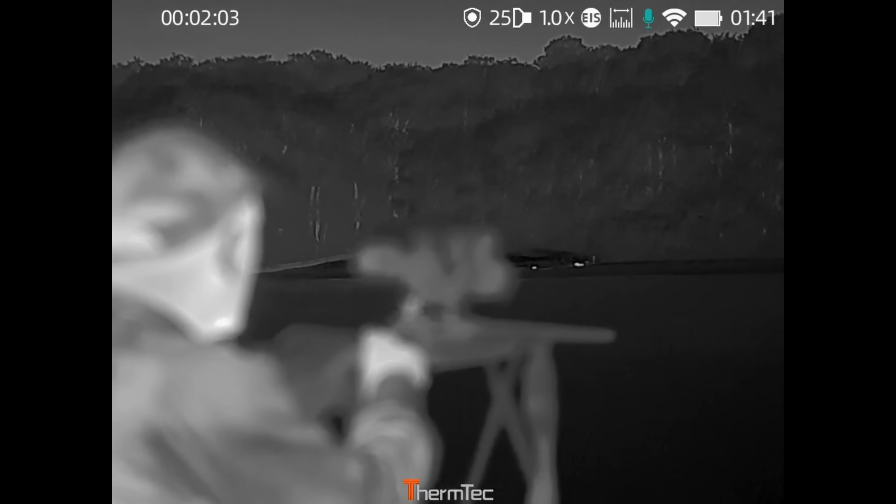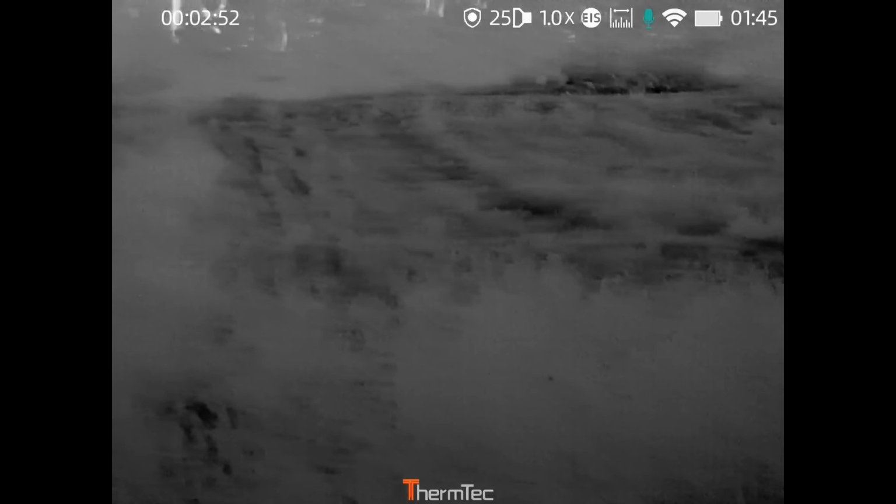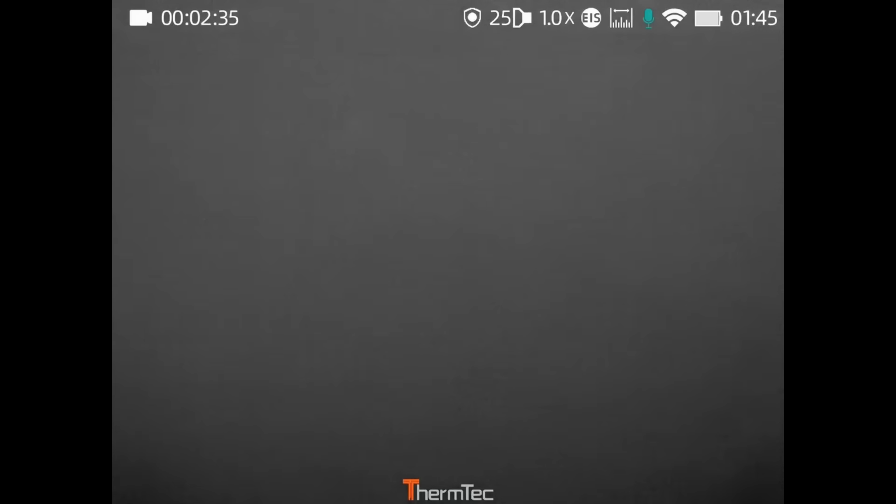We decide to stalk in carefully. The wind isn't ideal, but we move slowly and deliberately toward them. Every step matters.